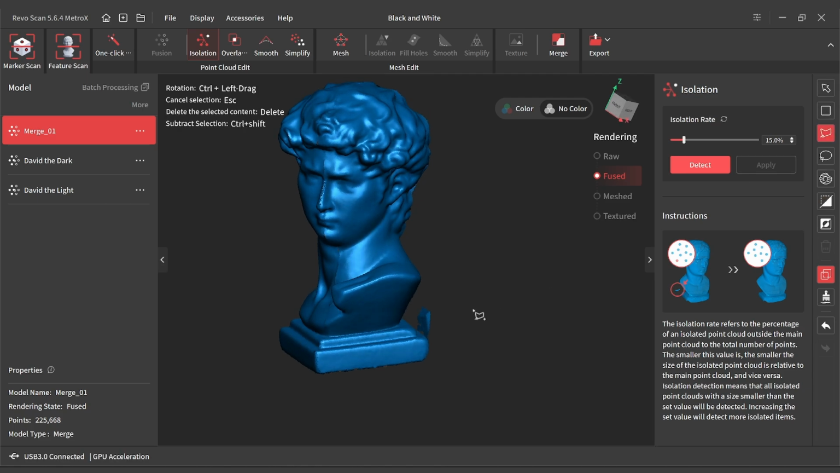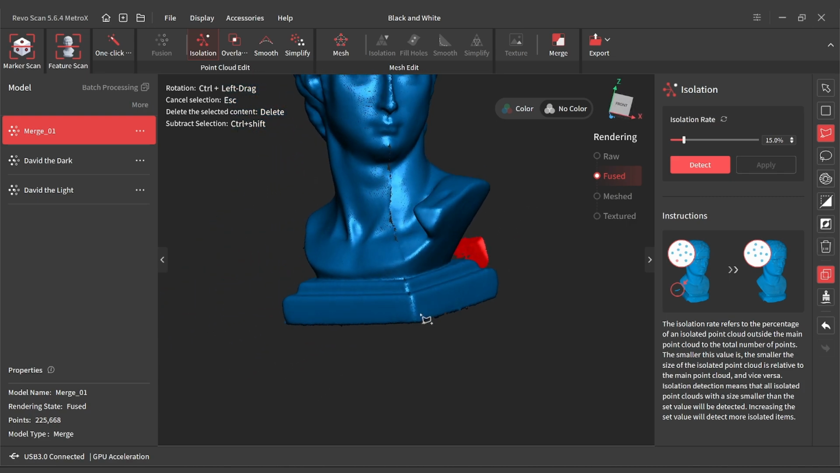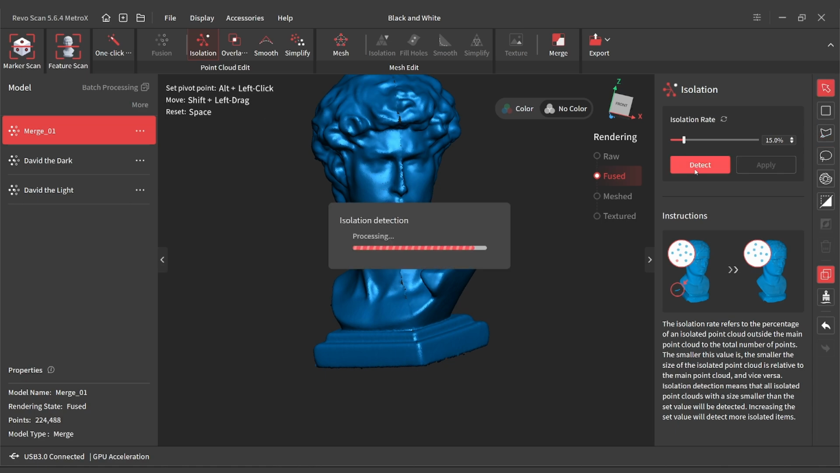For that last one, just come with my lasso. All right, let's do one more isolation just in case I left any points out in space there.